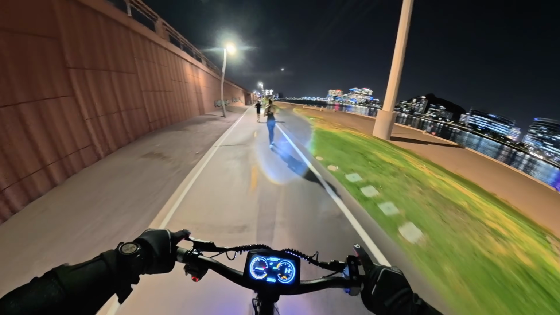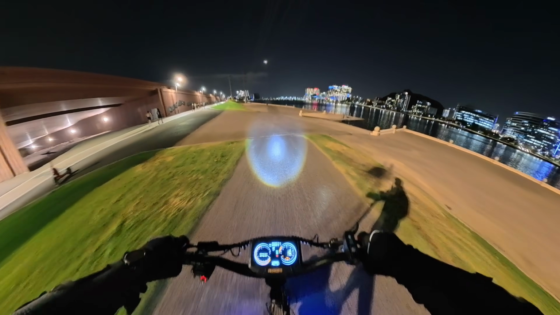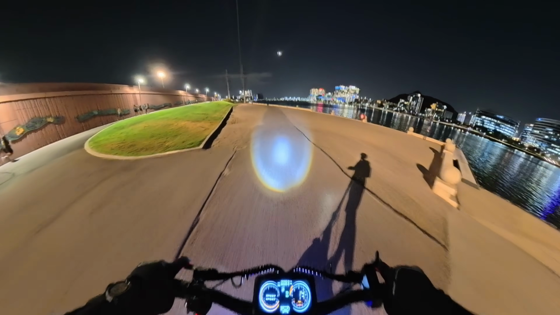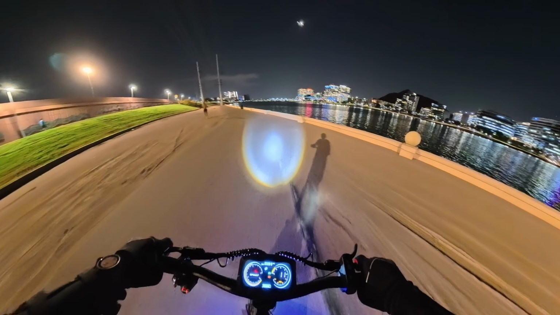All right, we're gonna take a bit of a detour down here by the water, give you a nice little view of the Tempe Town Lake area. Then I'll show you what the lighting on this DT2 Pro looks like. Pretty sick if you ask me.